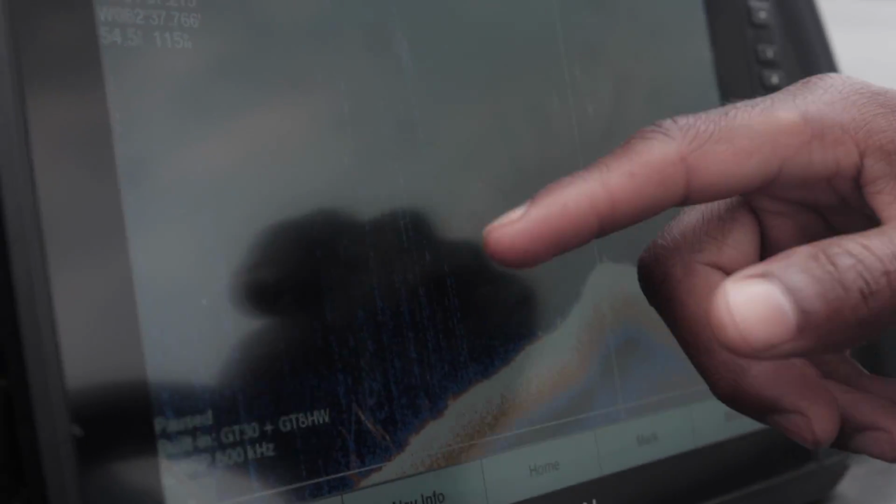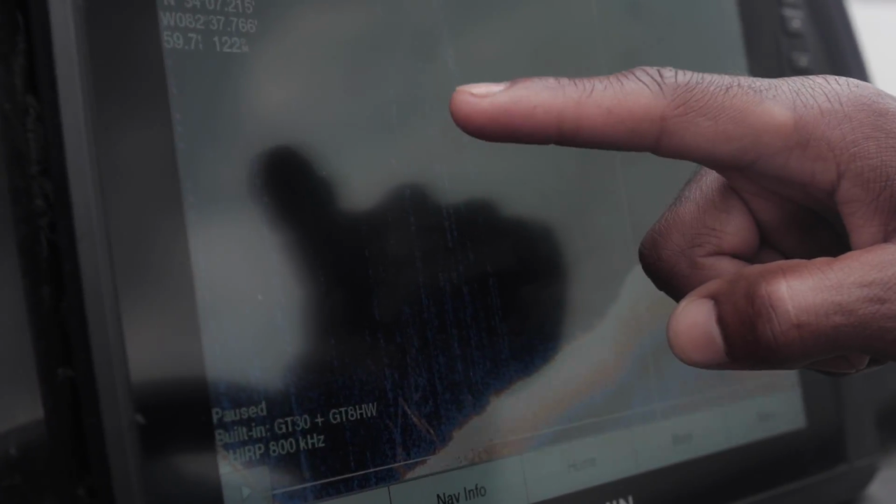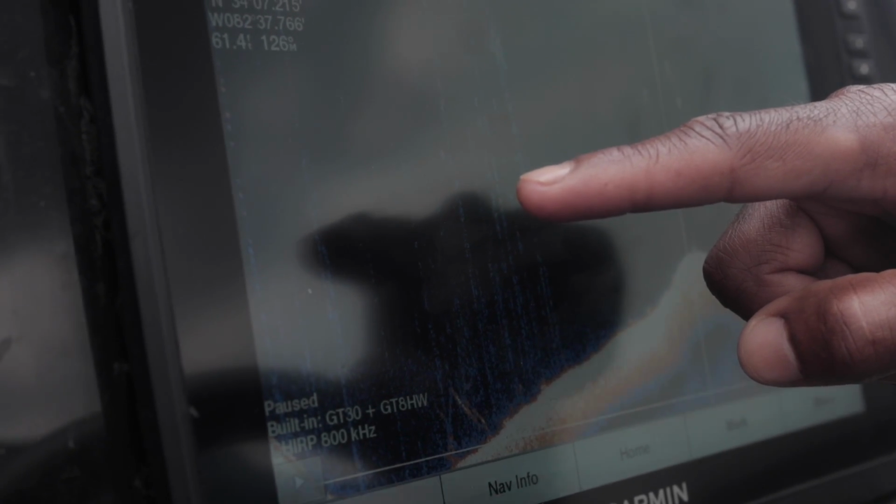These fish are notorious. On this lake, we have timber. That's what that's marking right there, those streaks. Just like forest timber. 32 to 100 to the bottom of the lake, there's gonna be timber. They didn't clear the lake.